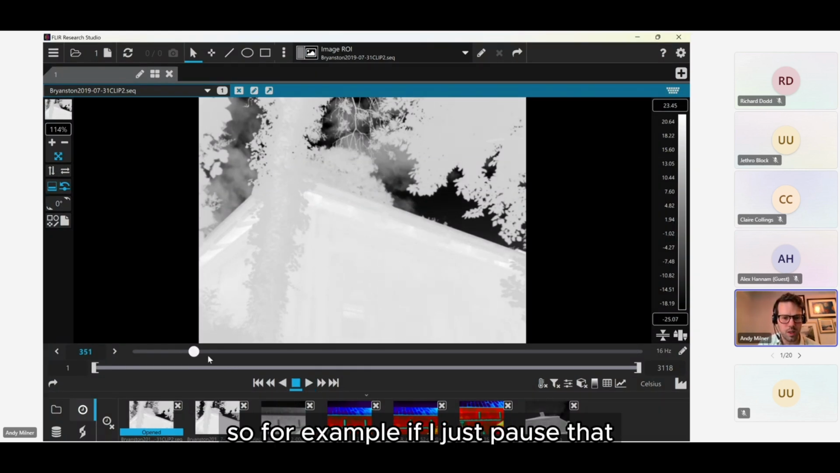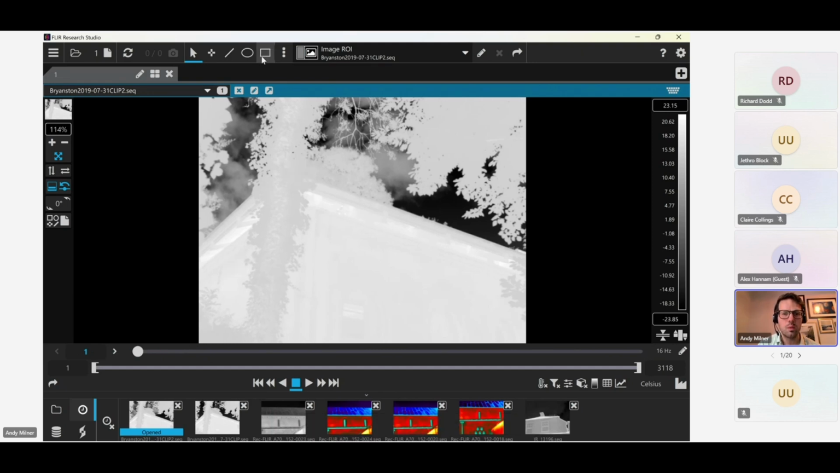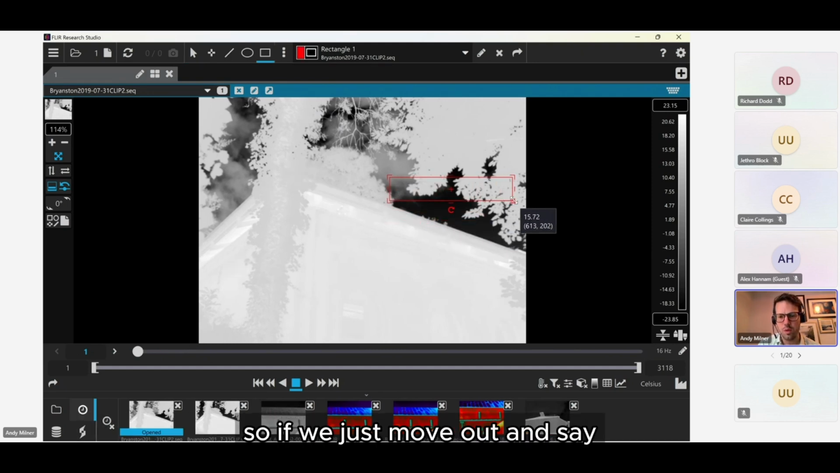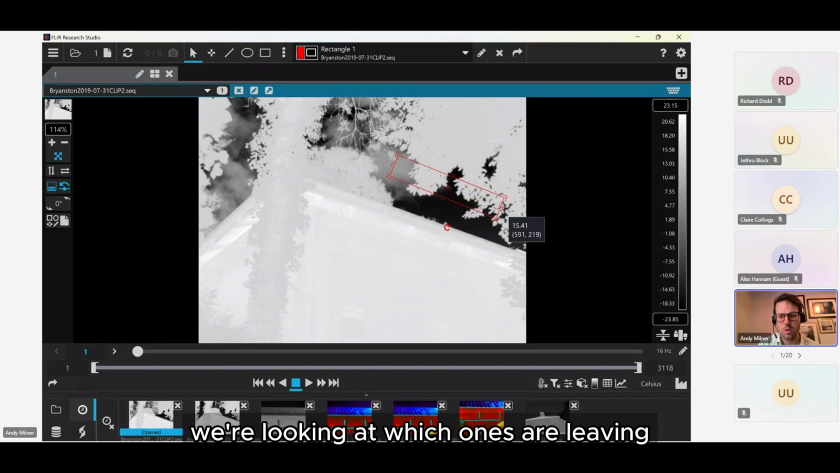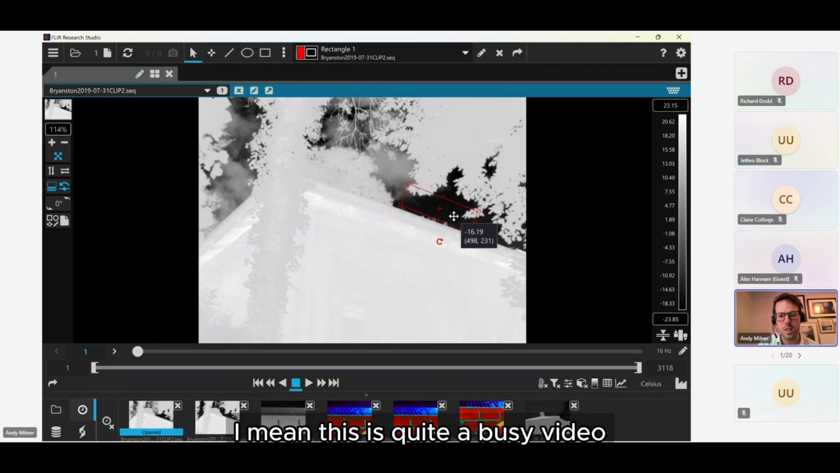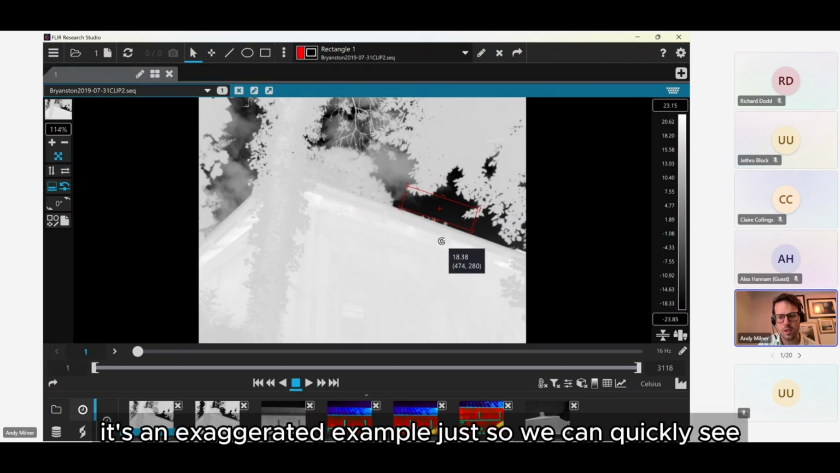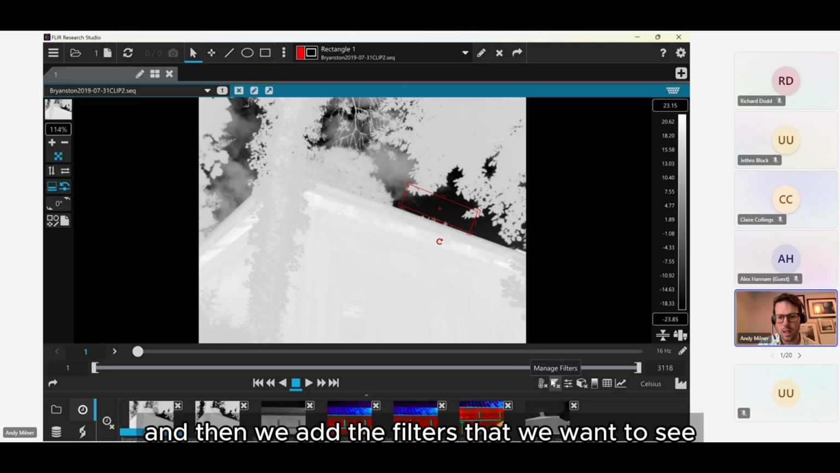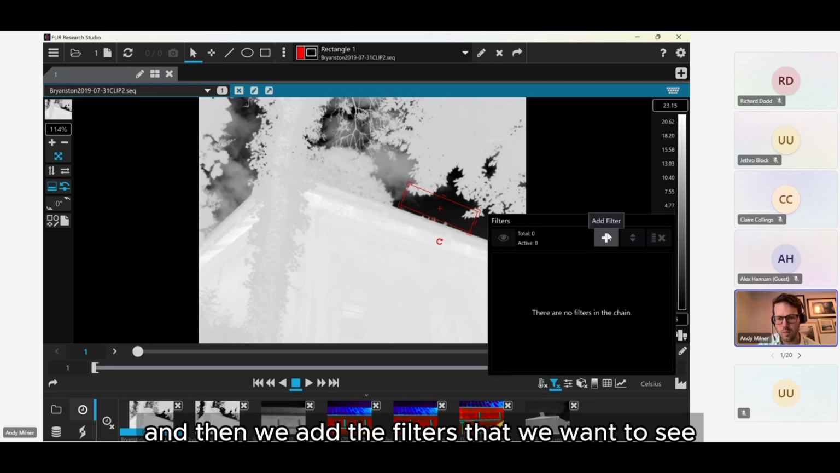So for example, if I just pause that, go to the beginning, we can get a rectangle or whichever shape you want. If we just move that and say we're looking at which ones are leaving. I mean, this is quite a busy video. We probably won't be as busy in real life. It's an exaggerated example just so we can quickly see examples. So we draw the box there, and then we add the filters that we want to see.